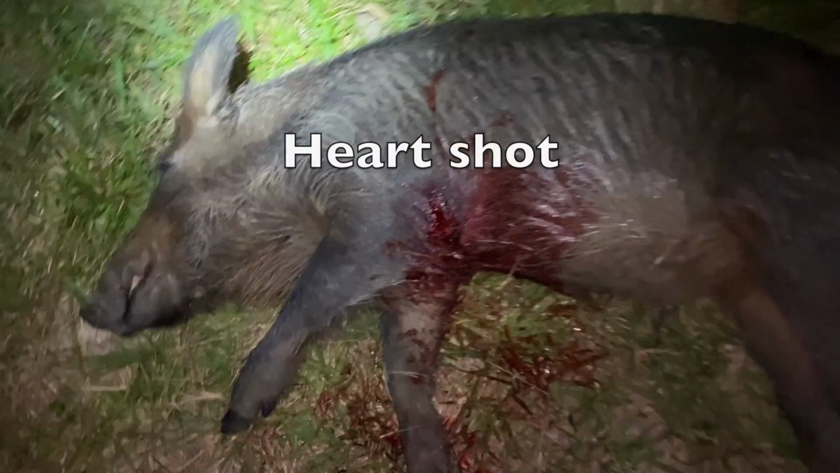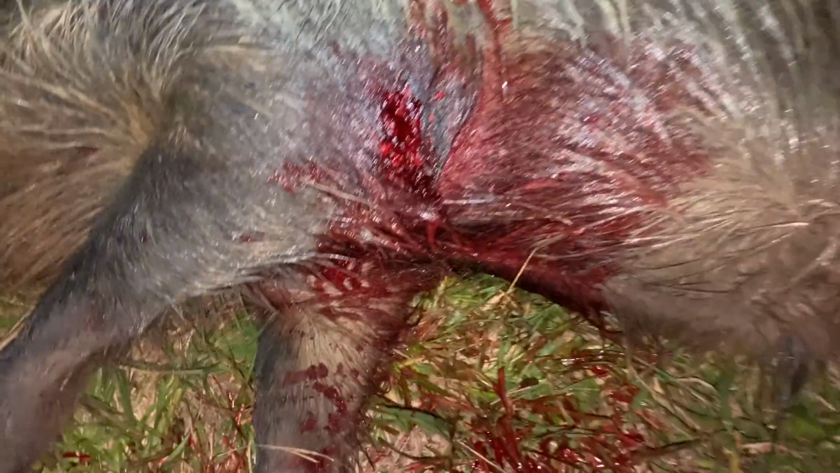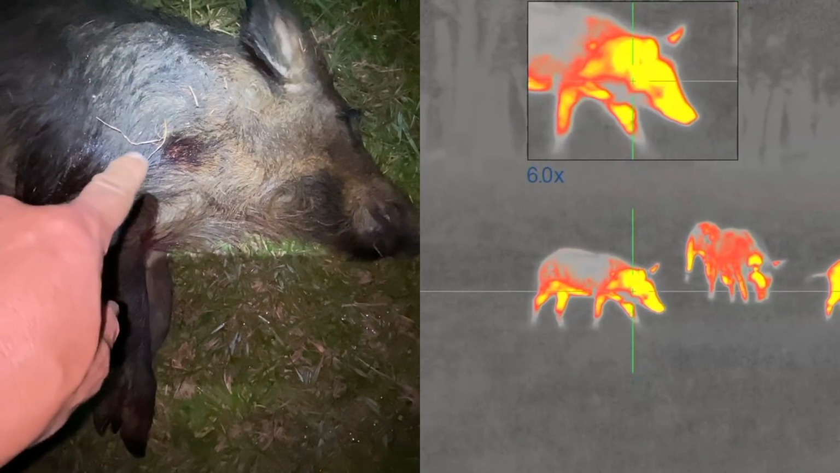Blood, blood, and man, this is hog number uno, one of the bigger ones in the group, and she's not that big at all, maybe 140, 150, not that big at all. But that's probably the exit, I'm gonna guess. Yeah, let me roll her over real quick. Let's see what we got here. Yeah, there's the entrance right there, right below the neck. Dropped her.